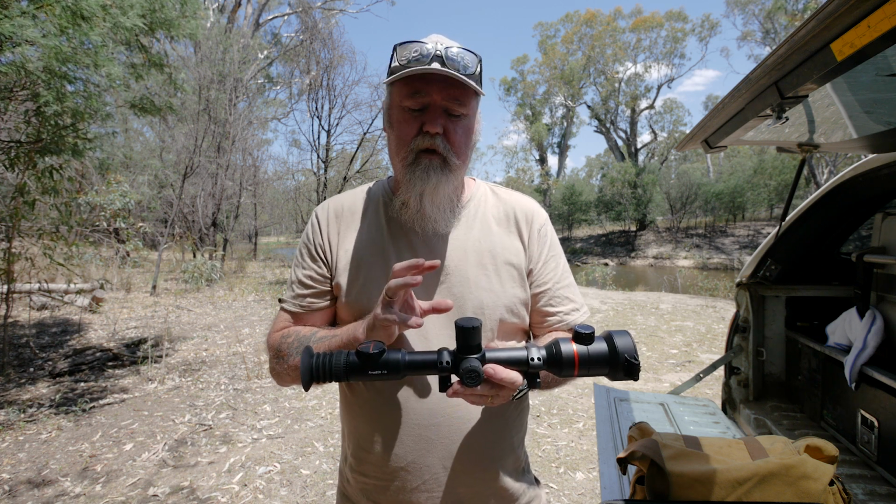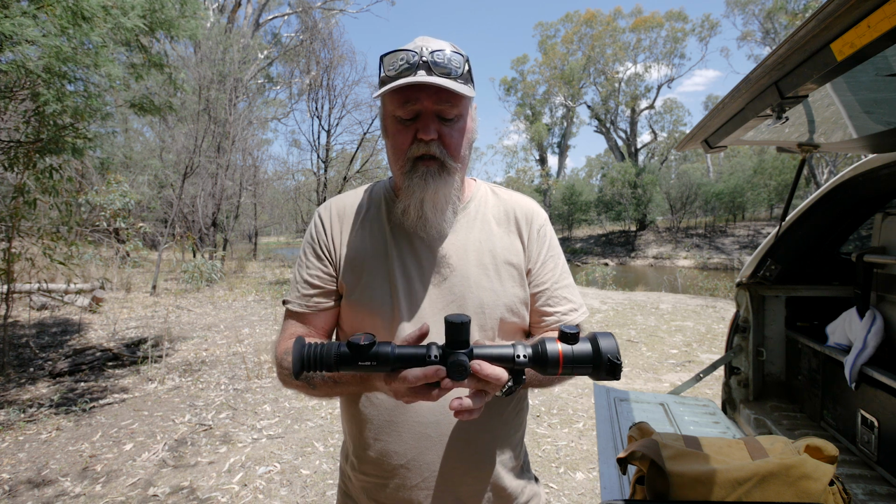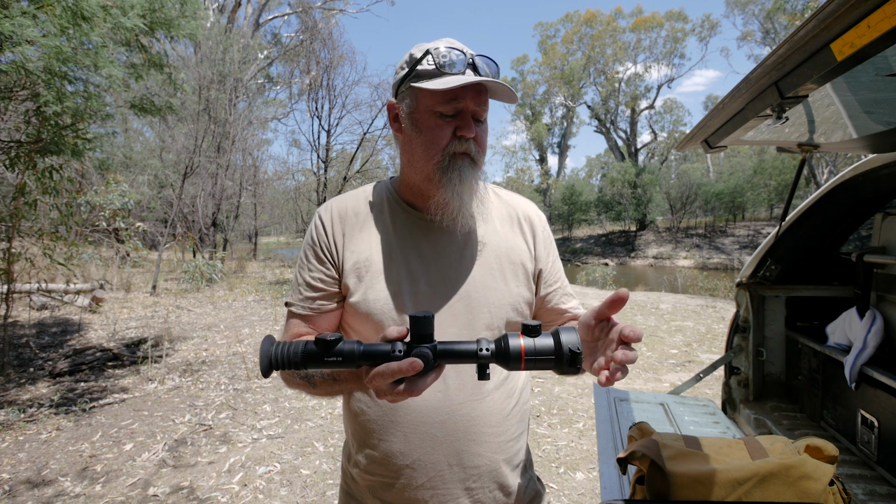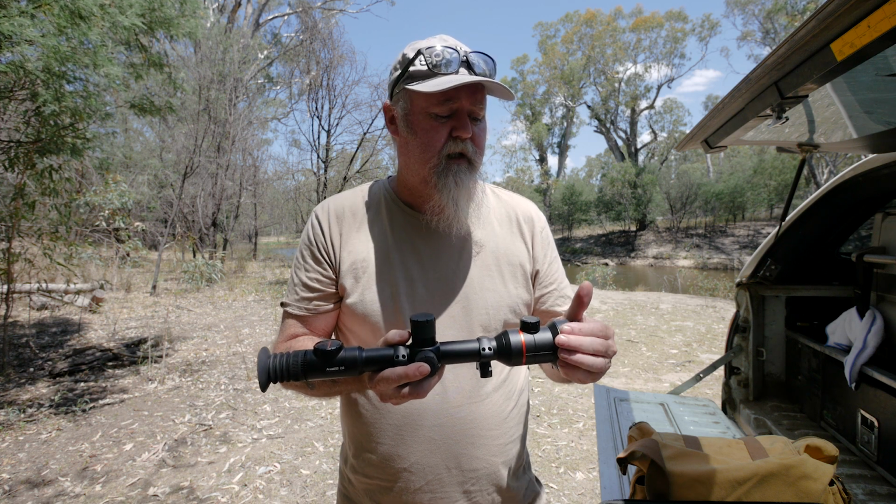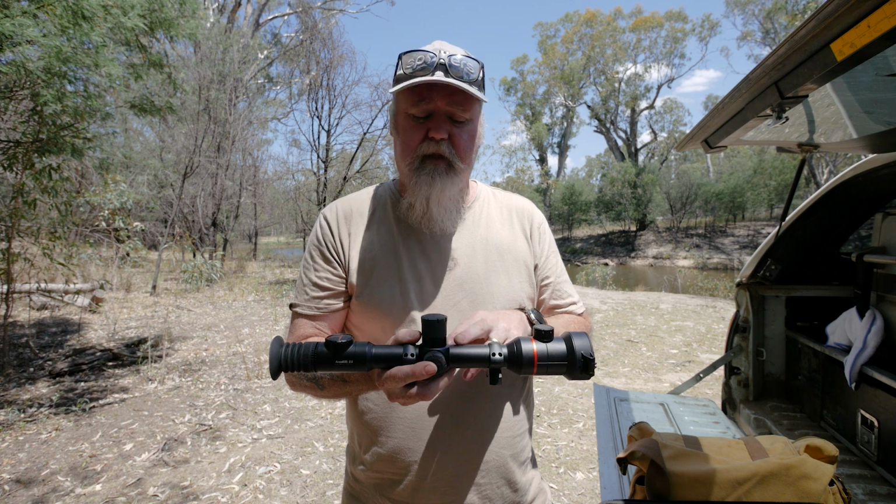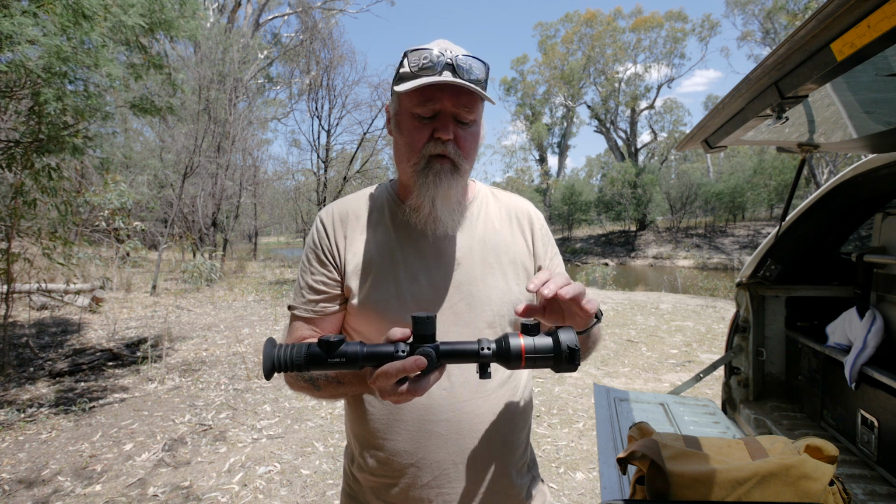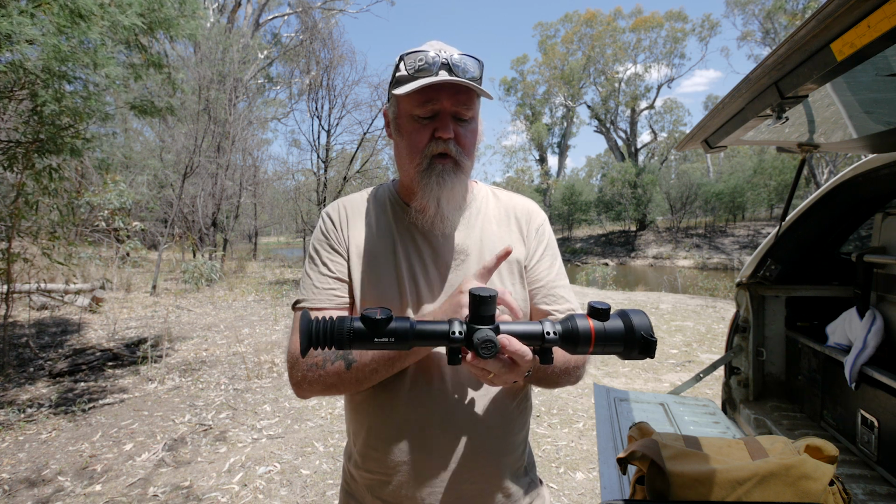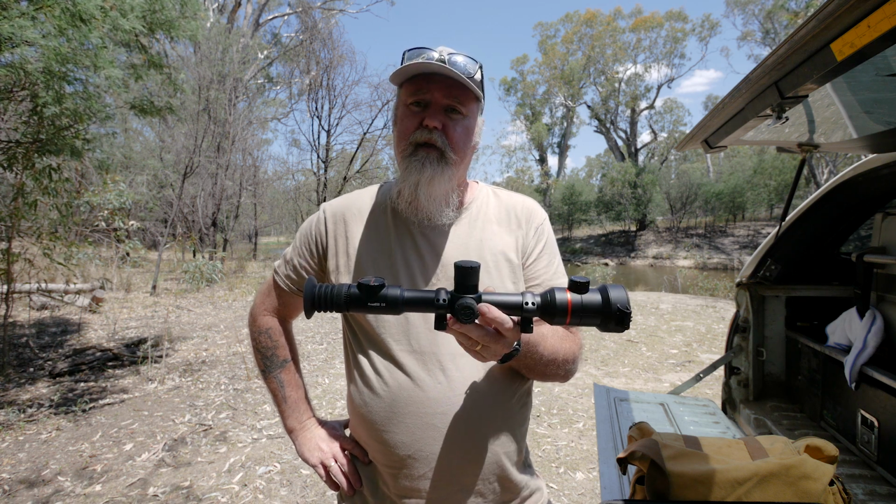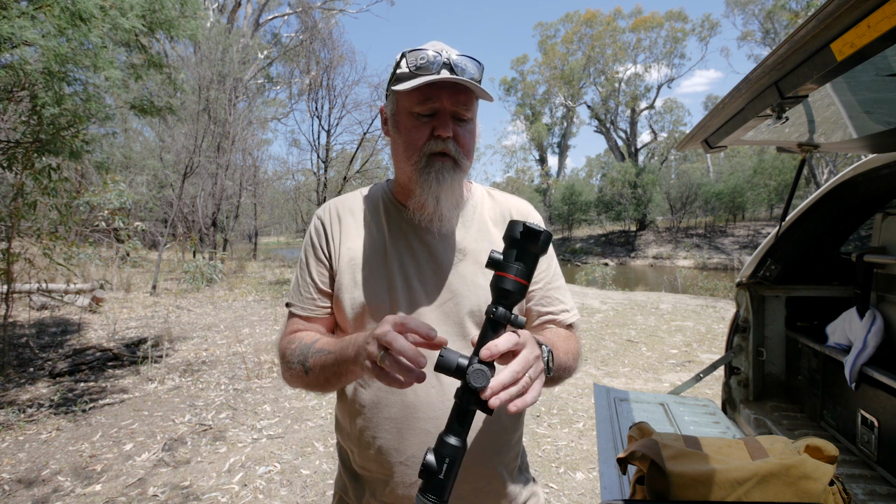I've just found it a real pleasure to use, and that's probably about the biggest thumbs up I can give for it, because at the moment, I've got a few different devices, and if I was buying another one and I didn't have this, I would probably get this. Maybe with the rangefinder, I'd like the rangefinder, but this one straight out as it is is more than enough, and I think if you get it, you'll be very happy. Anyway, keep this one on your mind.